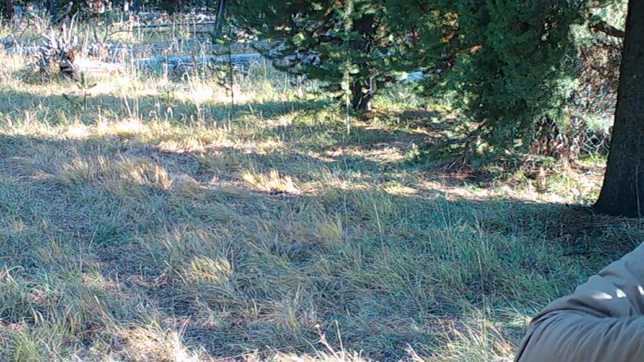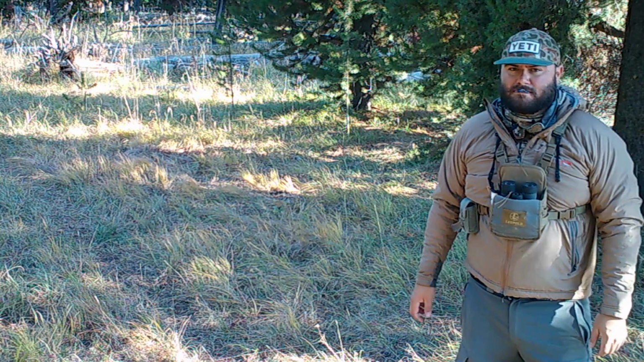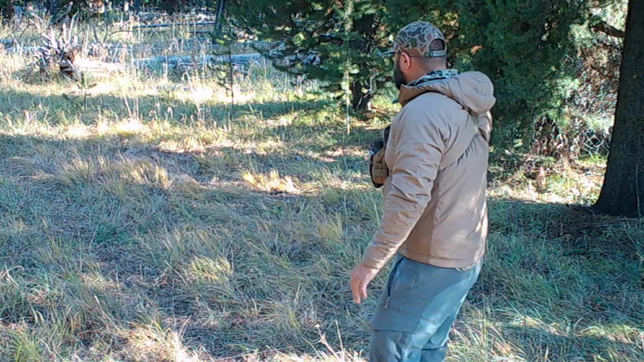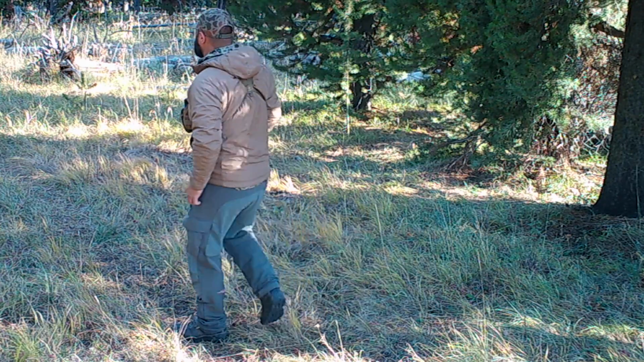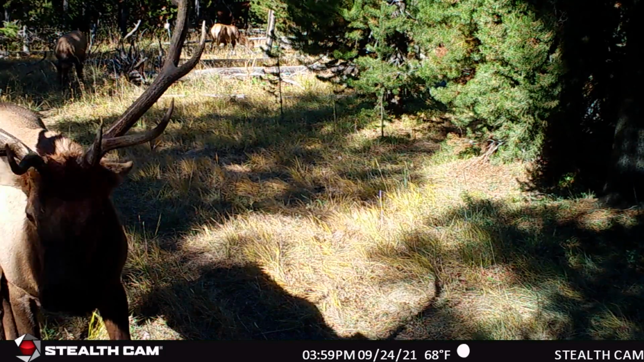I heard bugles that night as I was driving in. And I got to my camping spot, high expectations, started bugling in the morning, nothing. Didn't see an elk, didn't see tracks, hardly any sign. I hung my camera. I got discouraged and I went home, and that is a big regret of mine. If I would have just stuck around, I may have gotten an opportunity at one of those bulls.